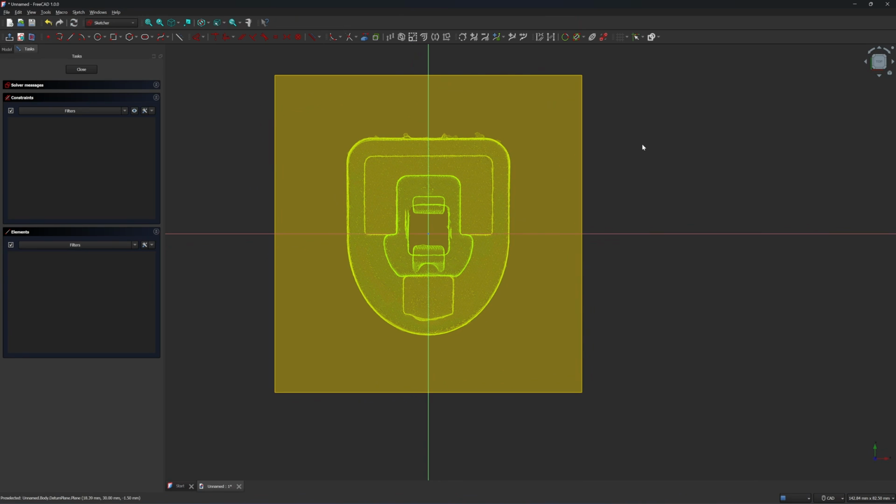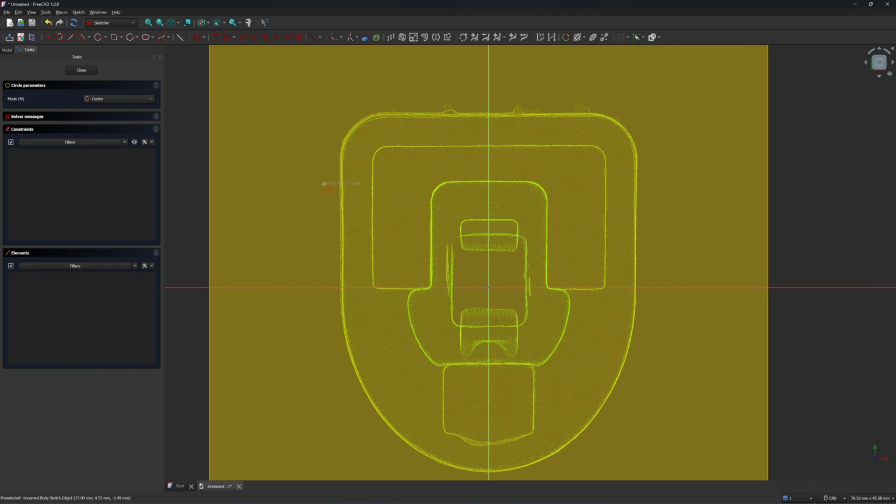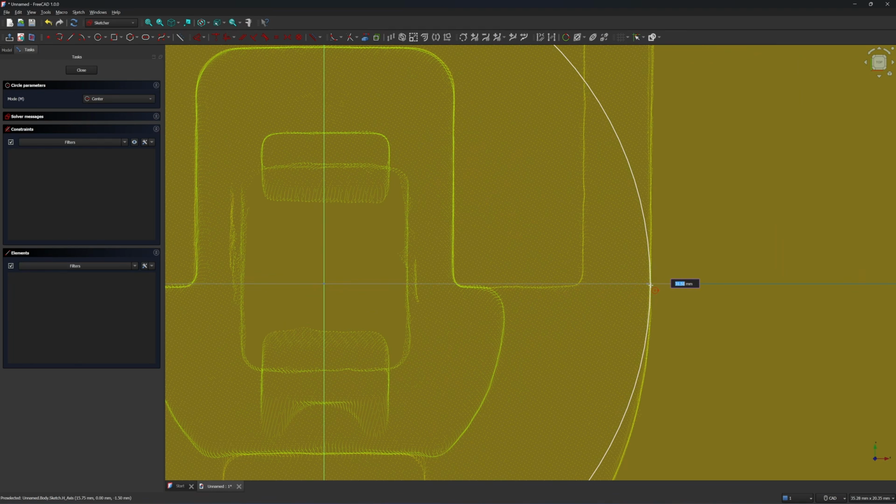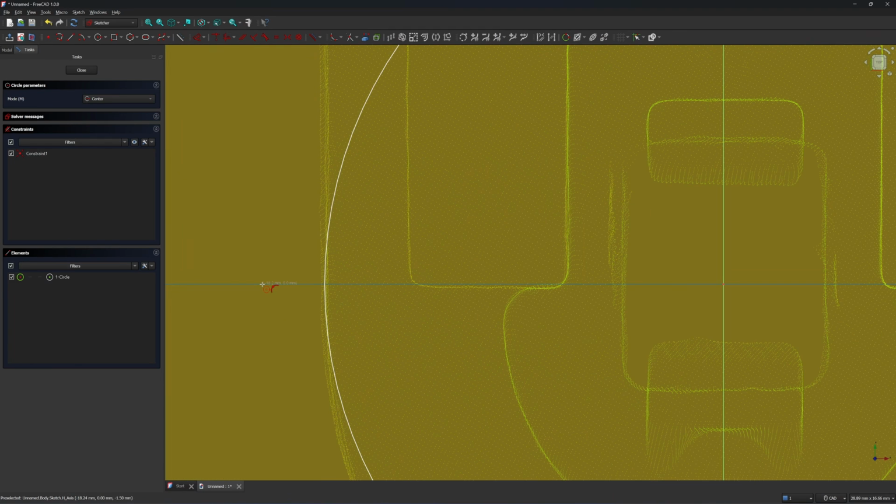So the sketch is on the datum plane. Okay, next I'm going to check for the symmetry of the sketch by drawing a circle, and this circle will touch one side of the wall here, and let's check. Okay, so I need to move it a little bit to the left.